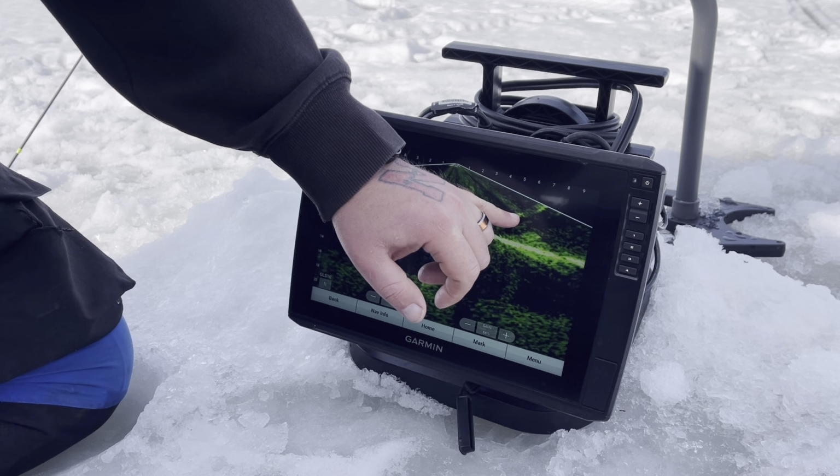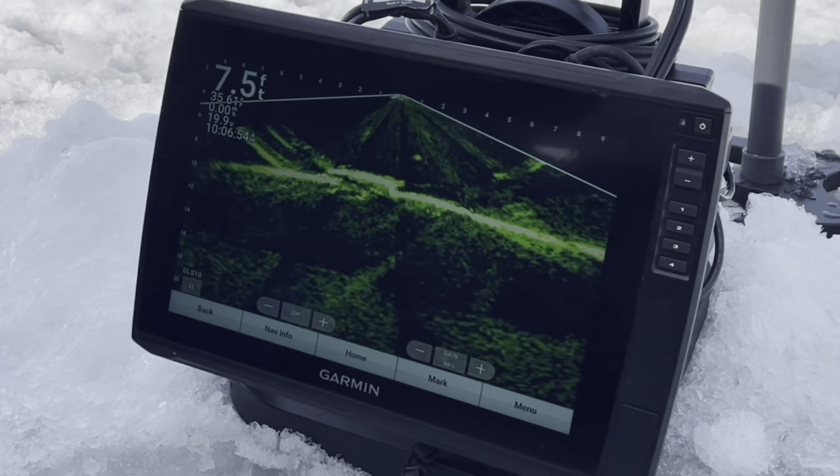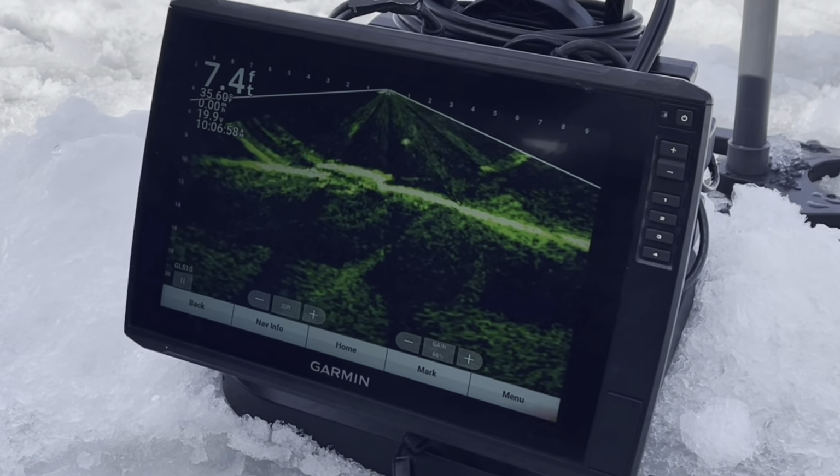Right now, right there. See him? You can even see his fins. Come on, dude. Come and get it.